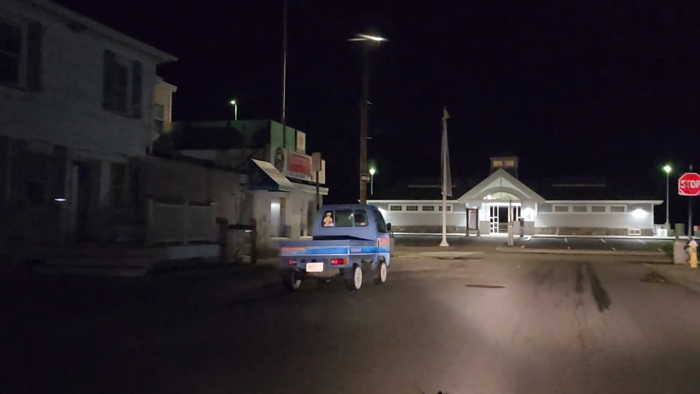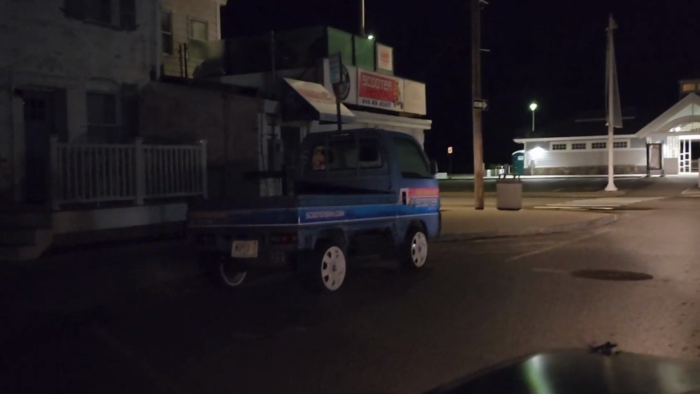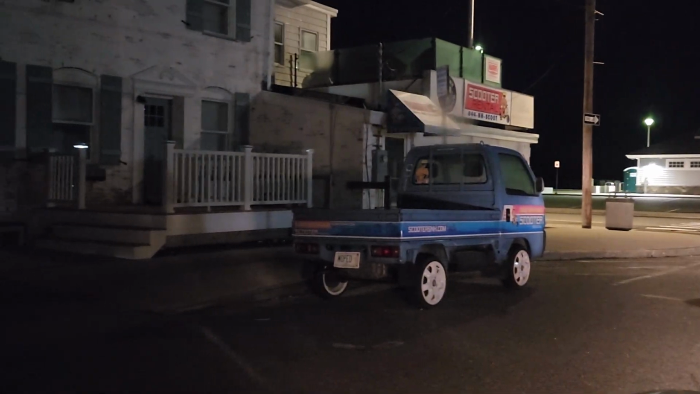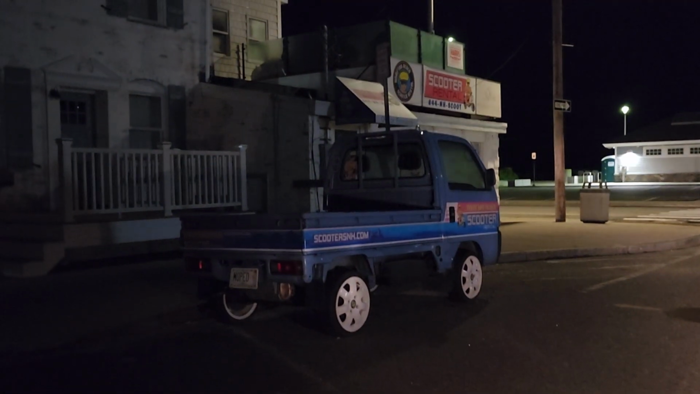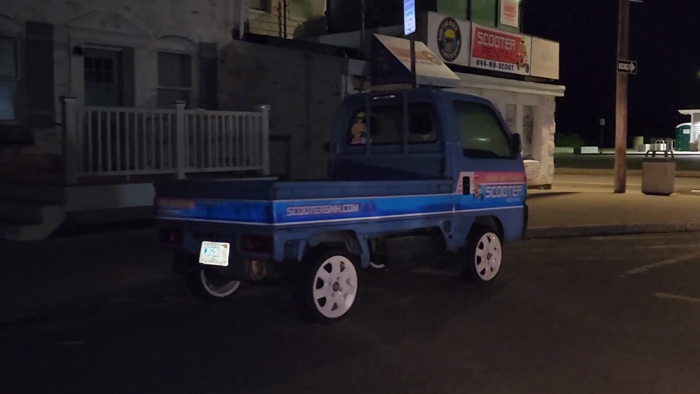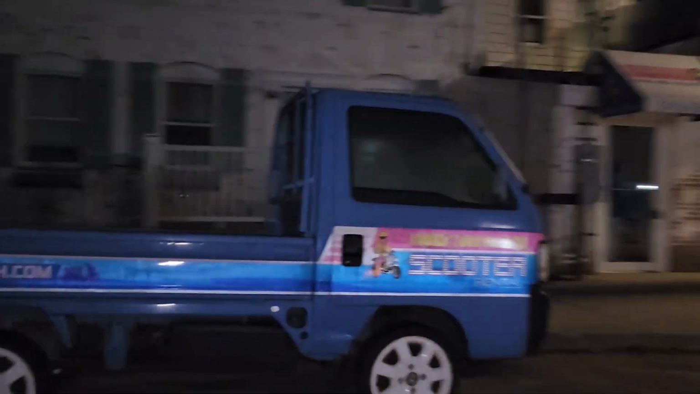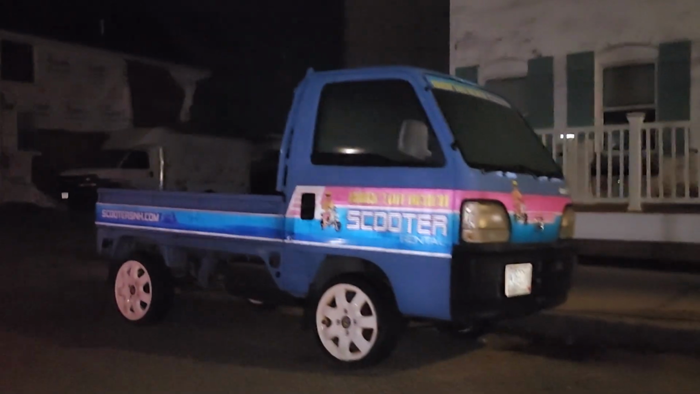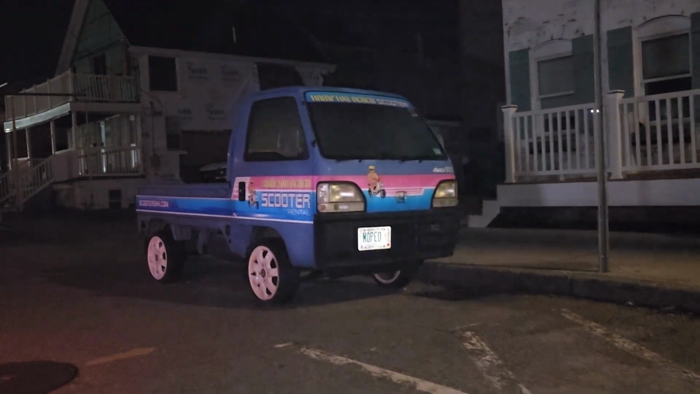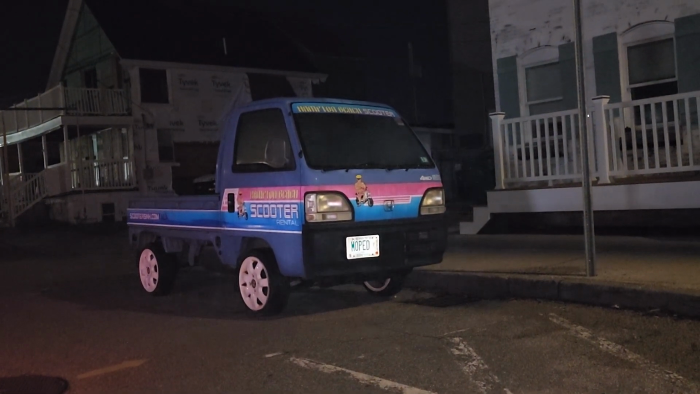Huh, I love the little K truck. Oh man, that's cool. Love it. I feel like I've seen this one before, but it's been rewrapped, potentially. ScootersNH.com. Well, that makes sense.